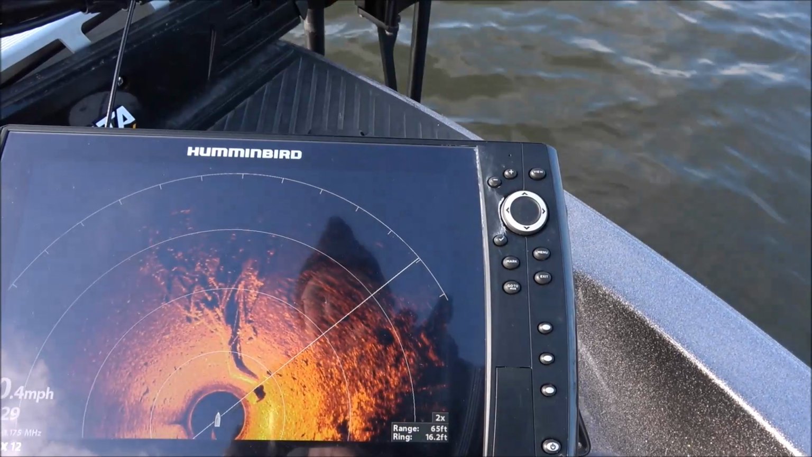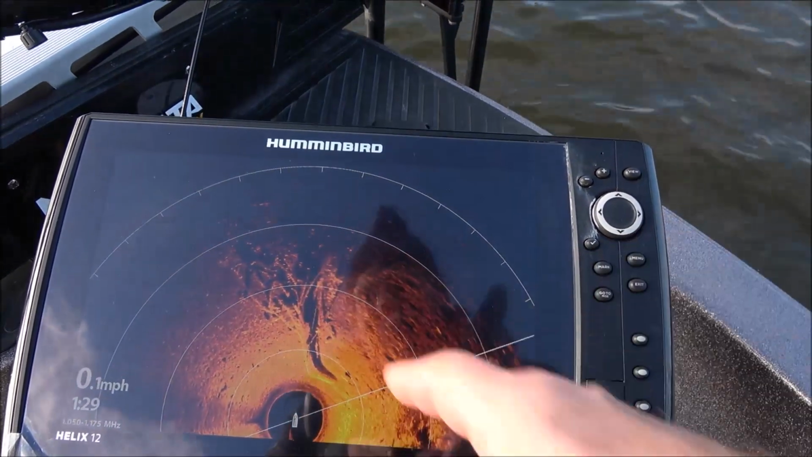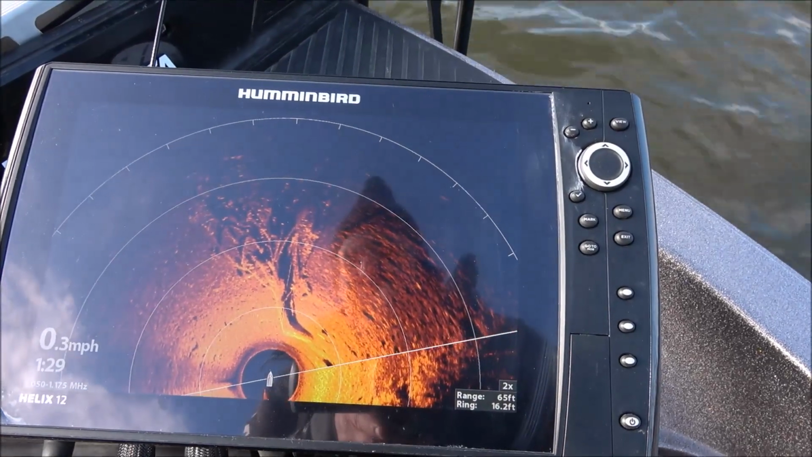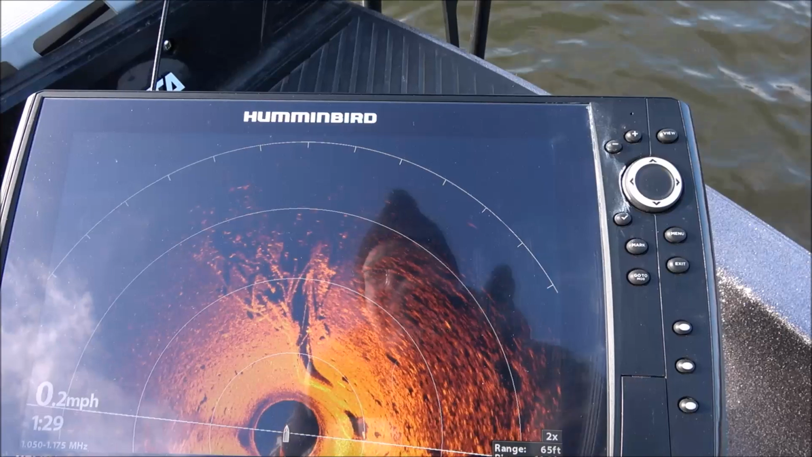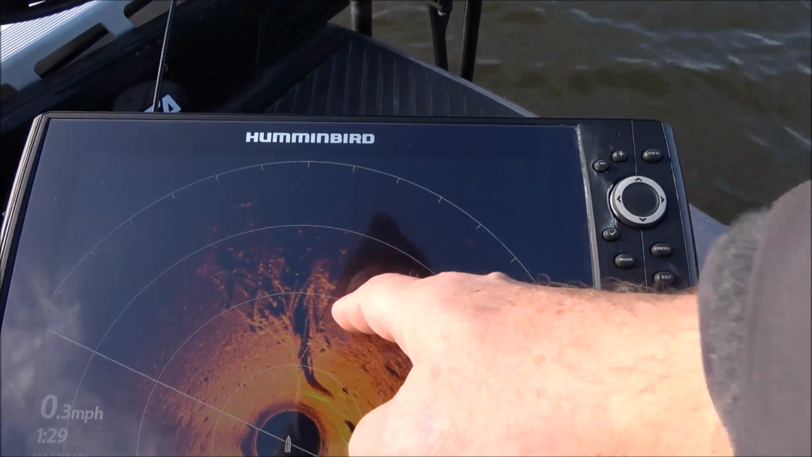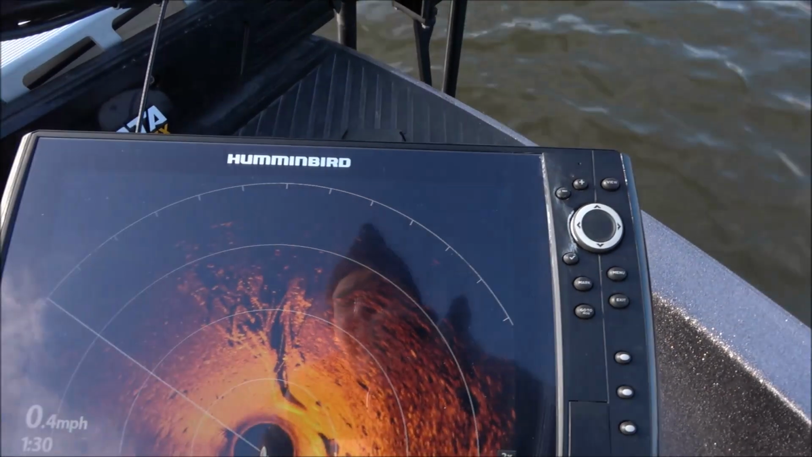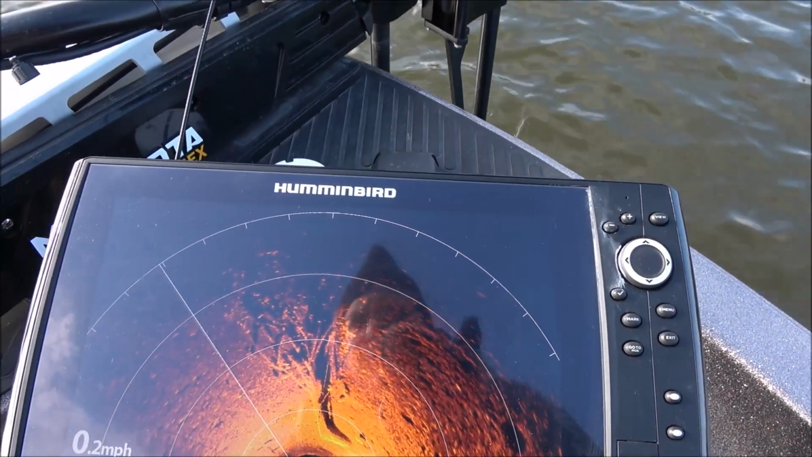So when we get out of this, you'll see as this starts to sweep back up, we'll give it a second to refresh as it goes. So every time this band goes by, it's refreshing the information. So this should be a little clearer because I just slowed it down. And so here it comes.